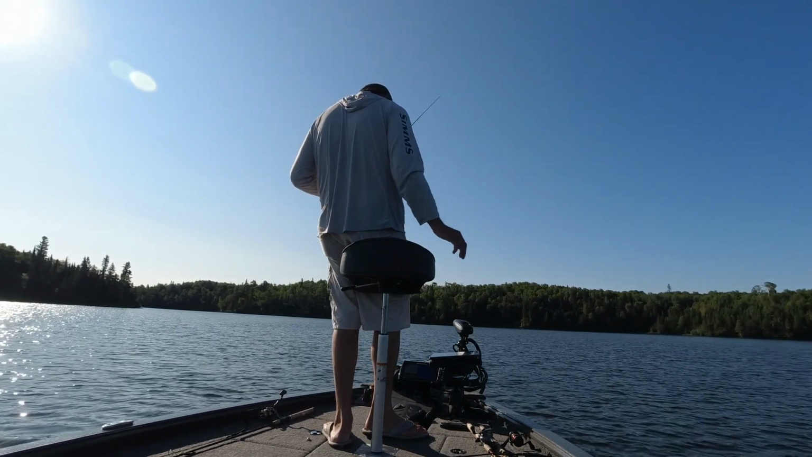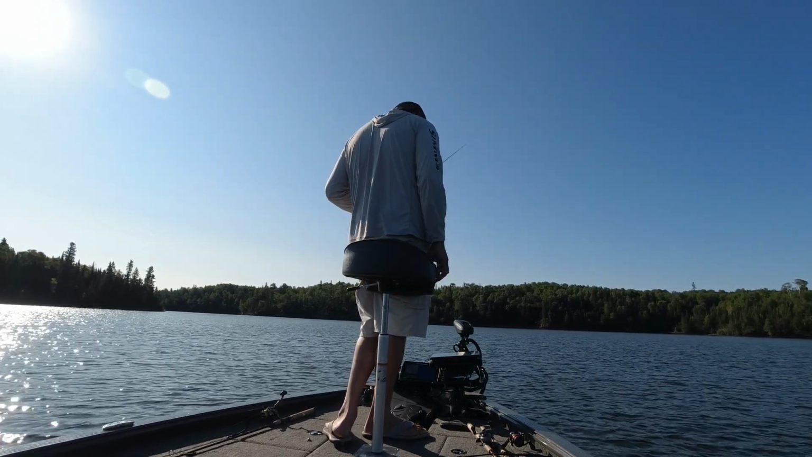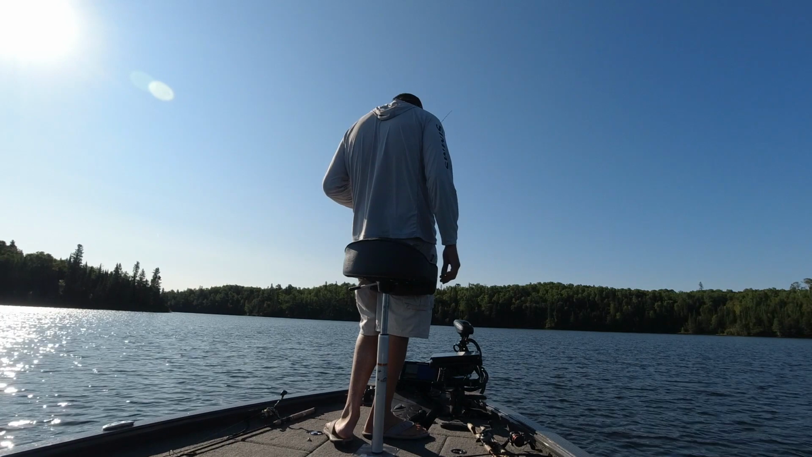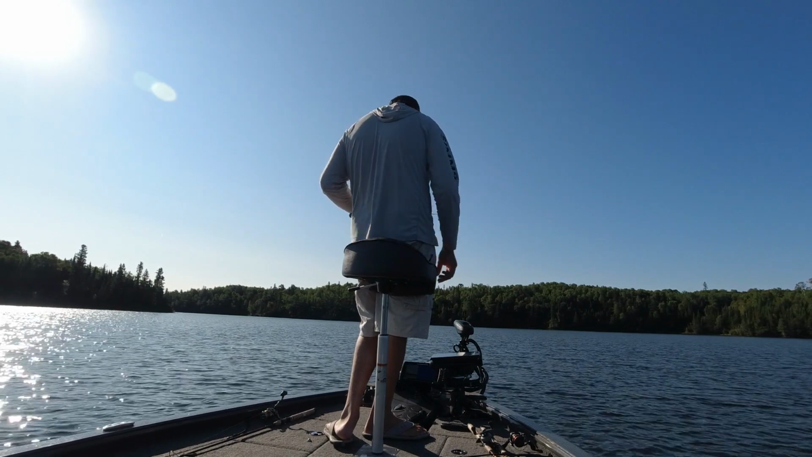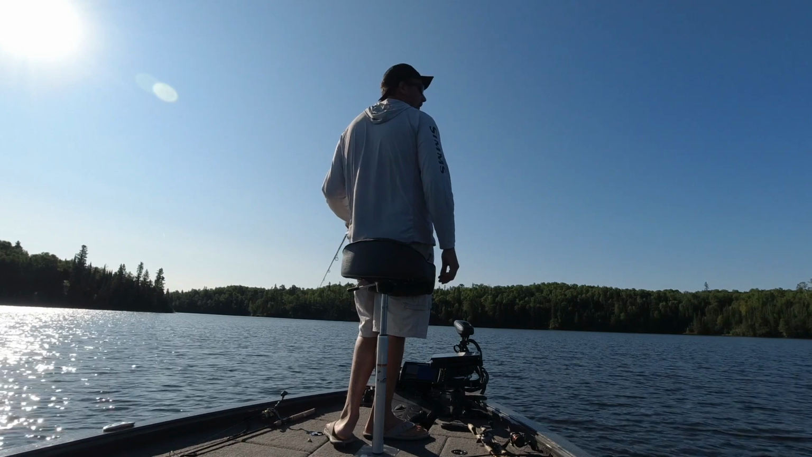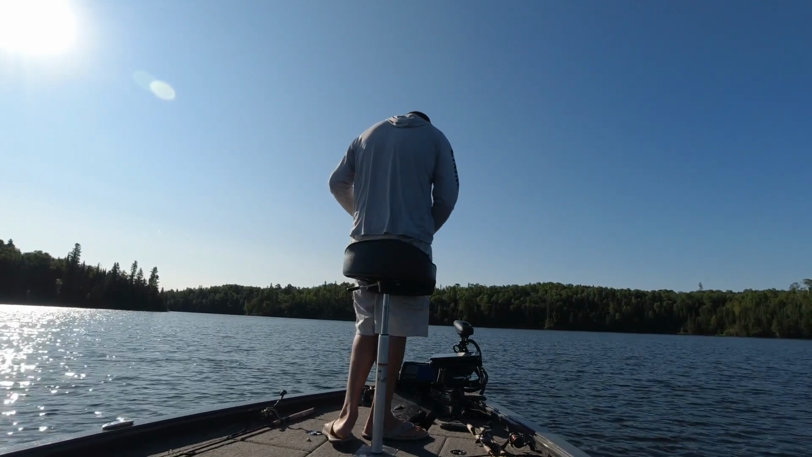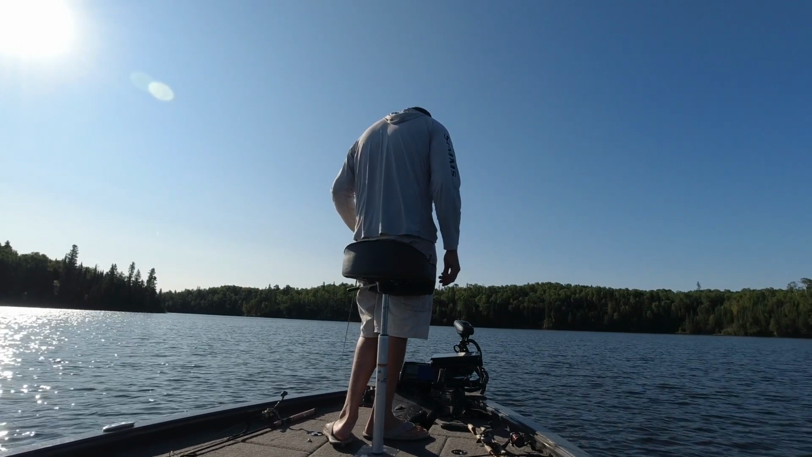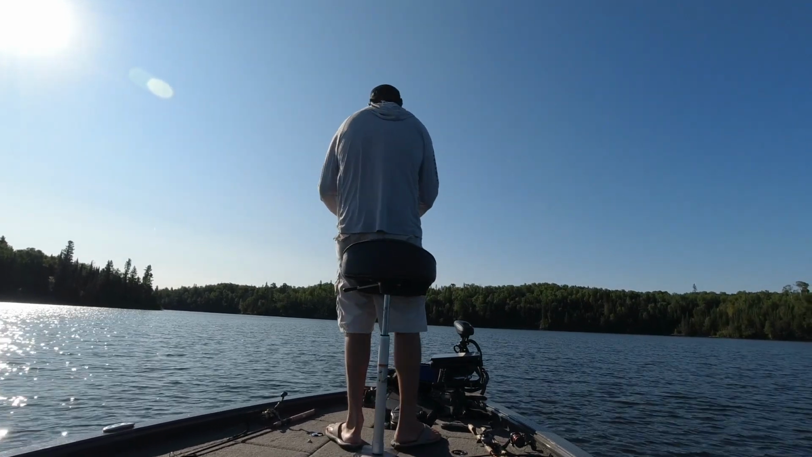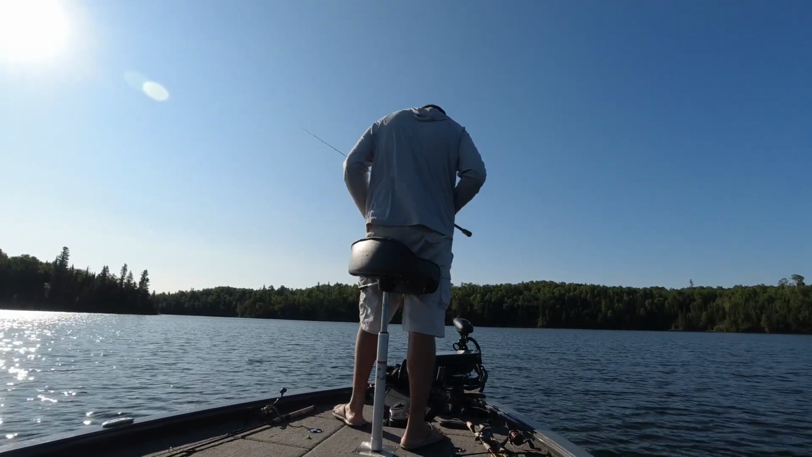This is literally one of those scenarios where artificials outfish live bait just from an efficiency standpoint. It does happen. Don't get me wrong, I'm still going to have a bunch of juicy live bait for the tournament. I'm probably not going to use it on this spot, mostly because I'm probably not going to come back to this spot. That's why I'm leaning on it so hard.